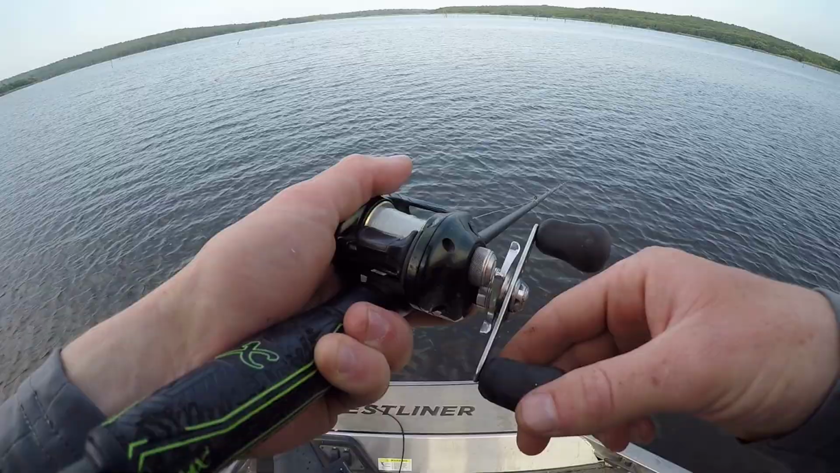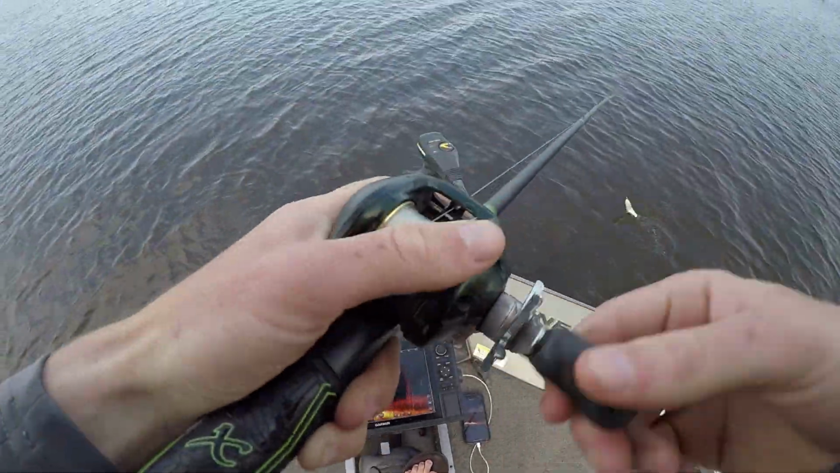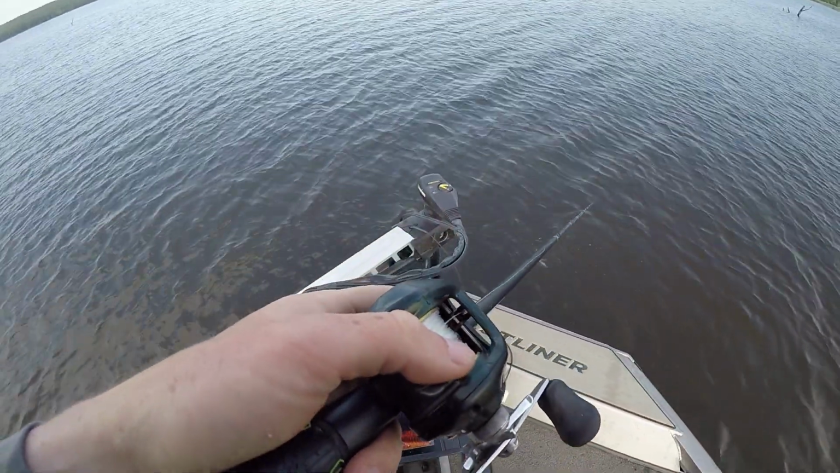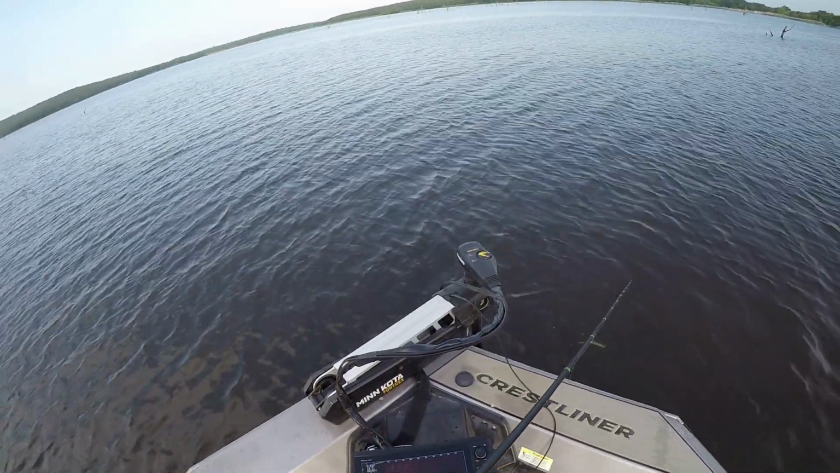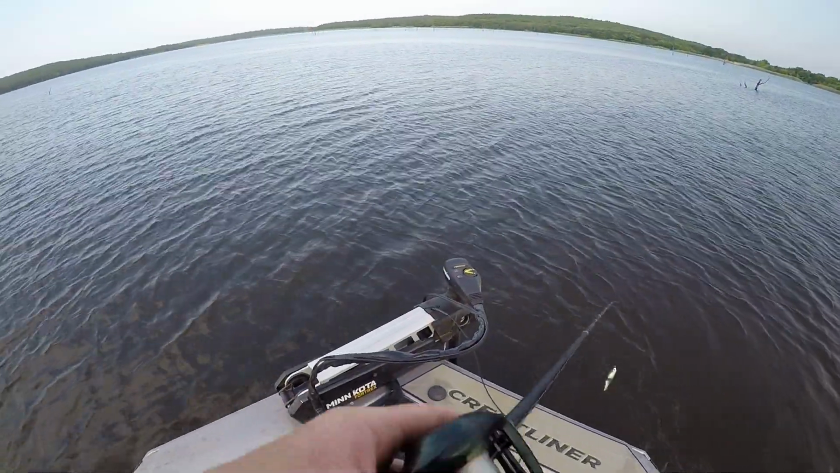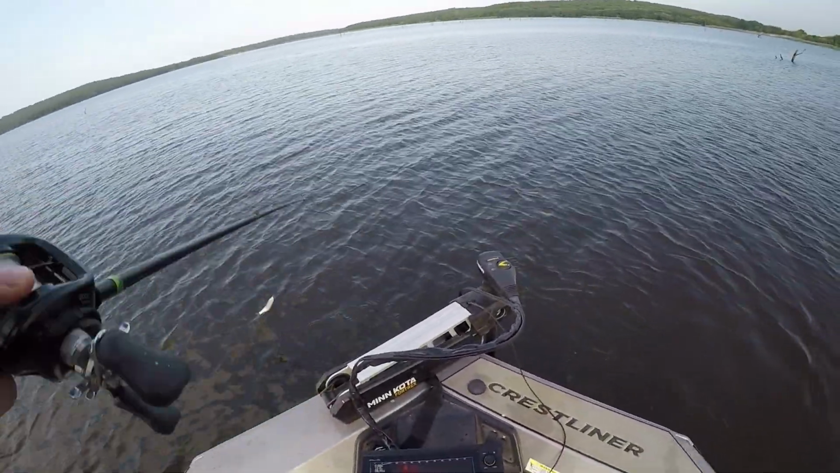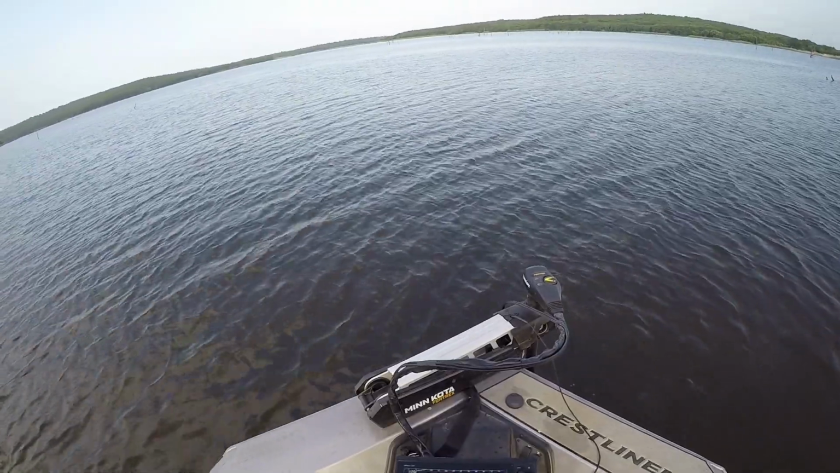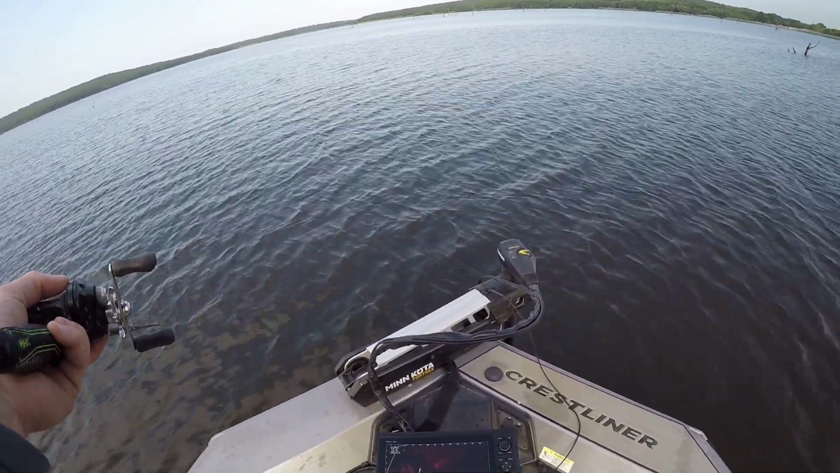No way, he's coming back. Oh my God, he bit it right under the boat. Oh my gosh. Hope you guys could see that. This is not what we want to happen. That was a good fish, and he knocked the shit out of it. I mean, I can't believe that fish hit it that hard and somehow I didn't hook him.